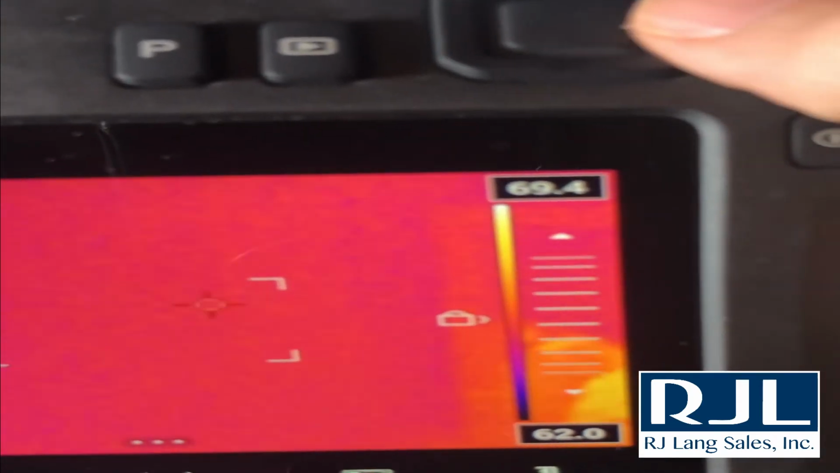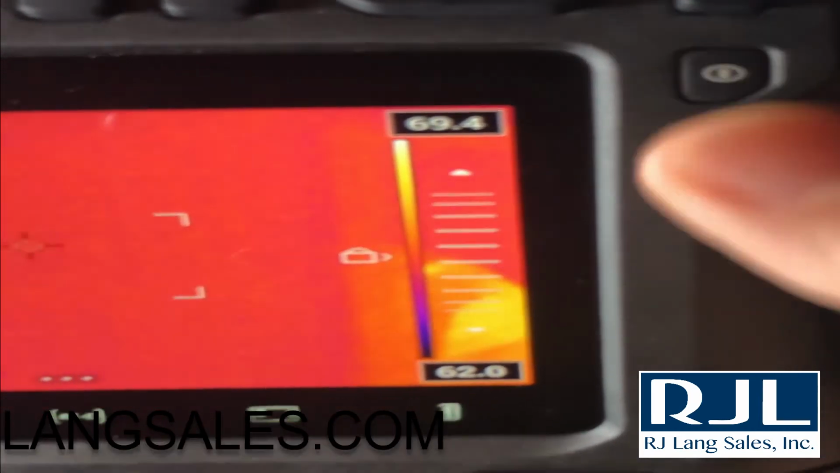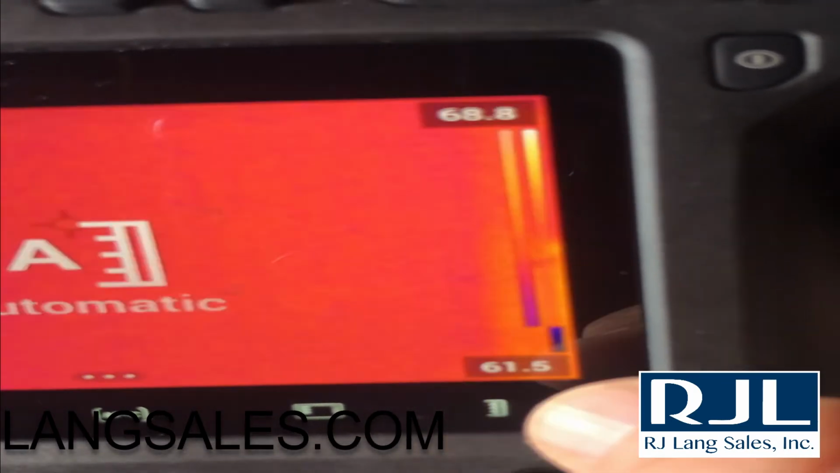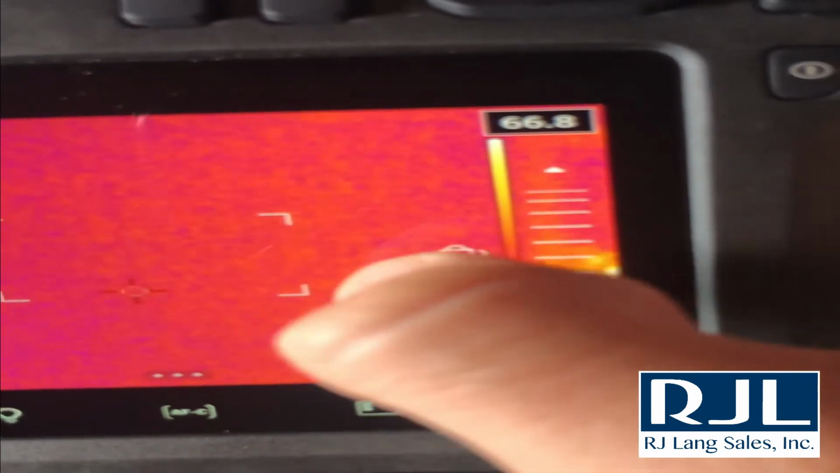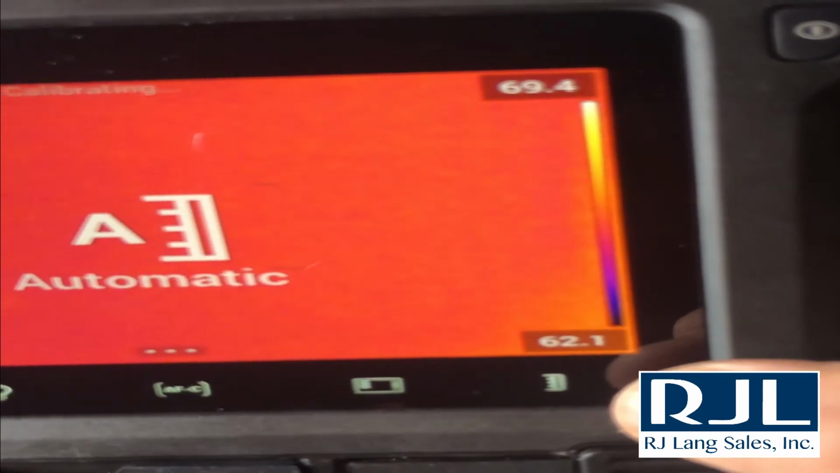Click the manual temperature mode, click to the right, click to the right. That's how you can change your level and span over here in manual temperature mode. Another way is if I'm in manual temperature mode, I can click into an area. That will also change the level and span.